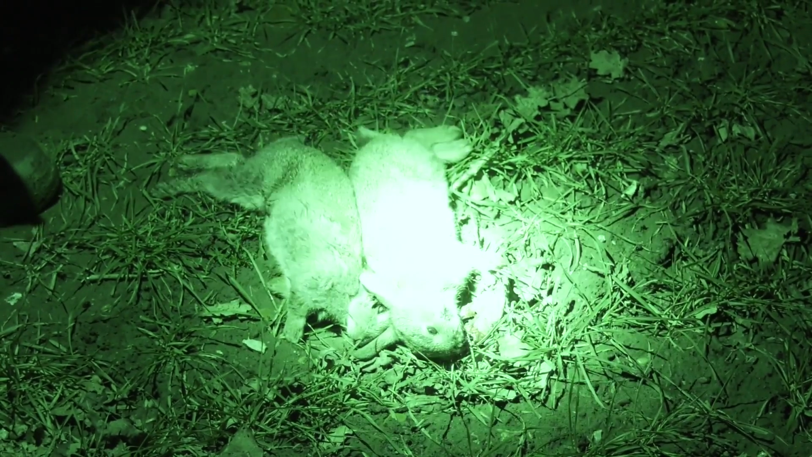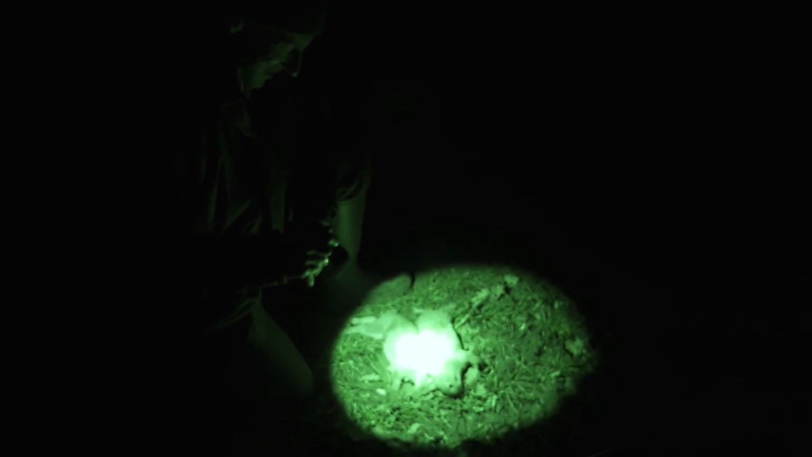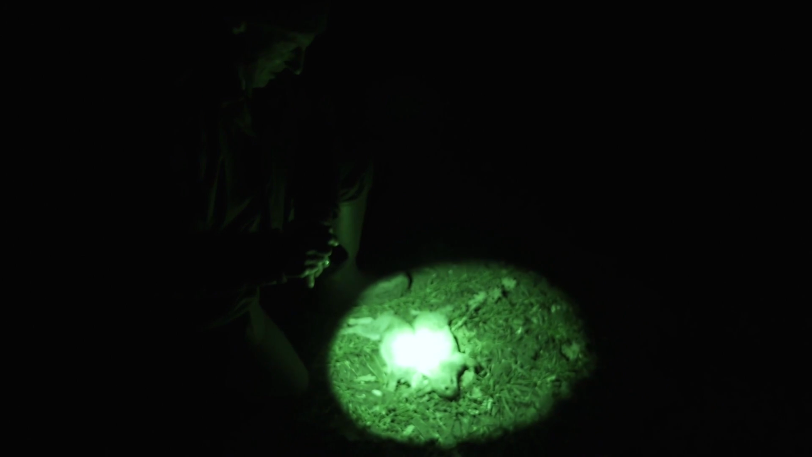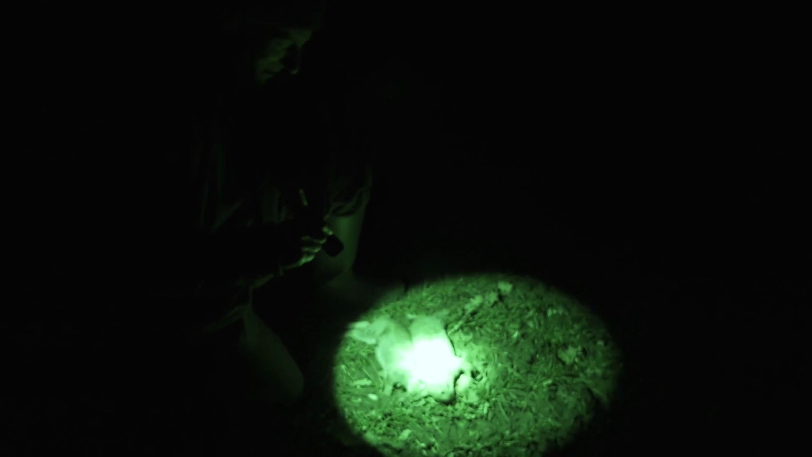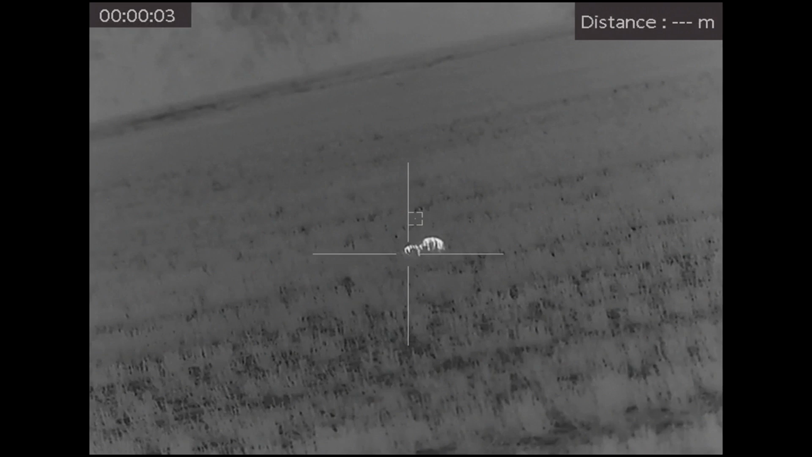Well, do you know what? I used to shoot these for my gran, and she called them frying pan size. So yeah, I used to shoot them and skin them off, and then she had them frying pan size rabbits. Perfect. These are the only frying pan sizes we see. The rest are all roasting dish size.